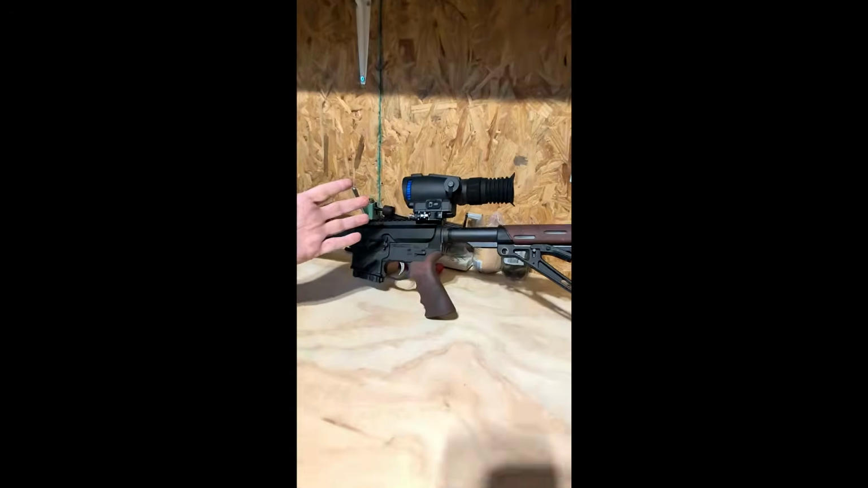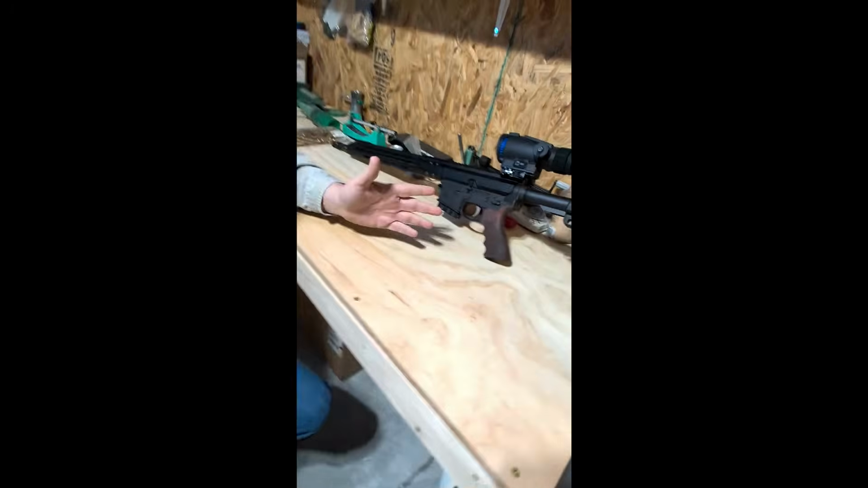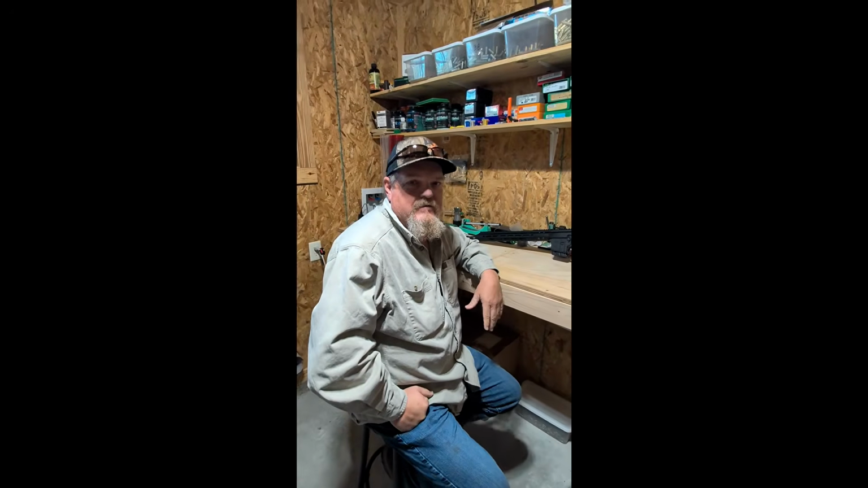We've got the GOYOJO GRL325 mounted. We've mounted it on a 223/556. We're about to head out to the range, get this thing zeroed in, and we'll do some more comparison videos on some other scopes, as well as getting this thing sighted in and zeroed, and we'll get back with you while we're at the range.